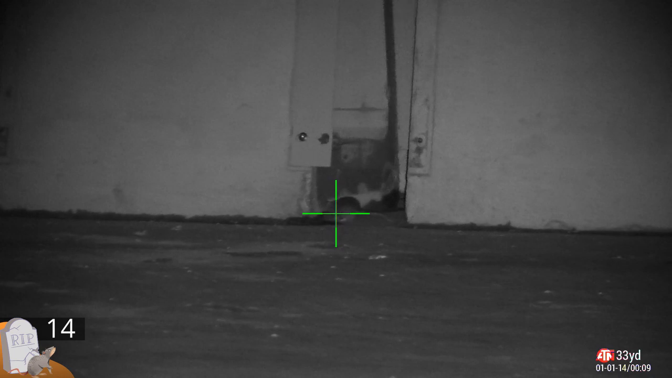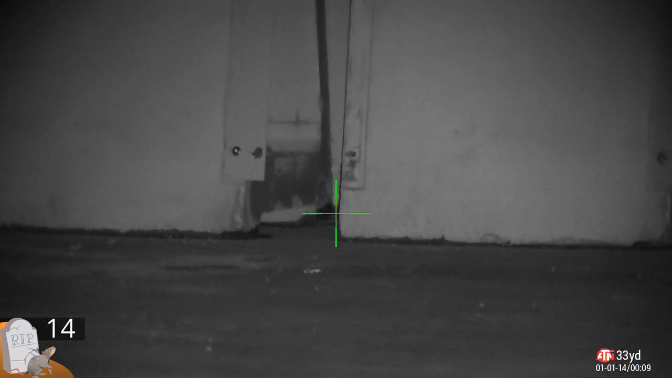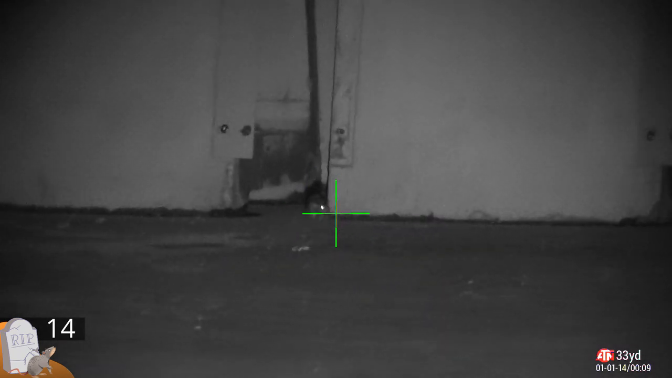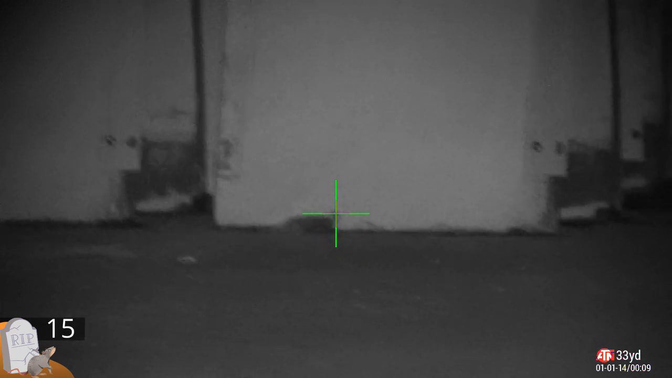I got out on the farm and this one was playing hide and seek with me for what seemed like 5-10 minutes, in and out of these concrete slabs. Just couldn't get a bead on him. He wasn't settling down, wasn't staying still. But then he ventured out and he settled down and stayed still too long. Domed him with a GSB.